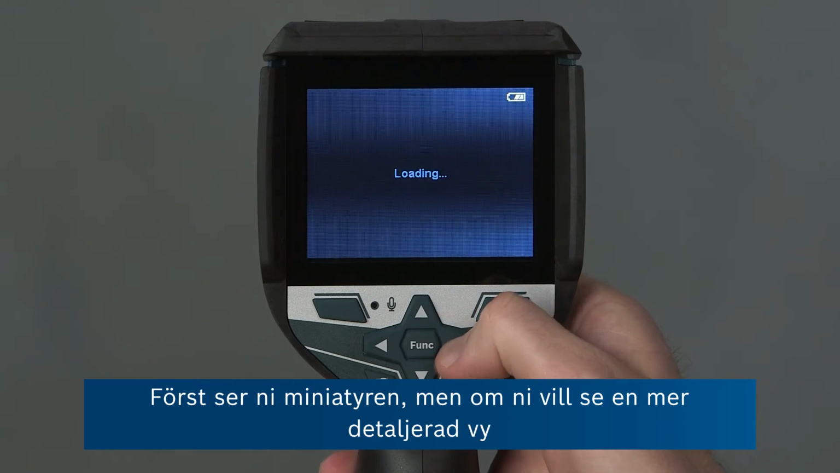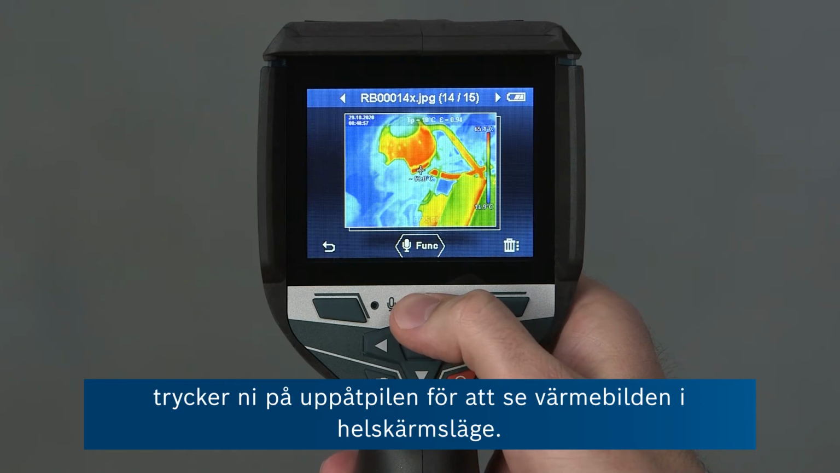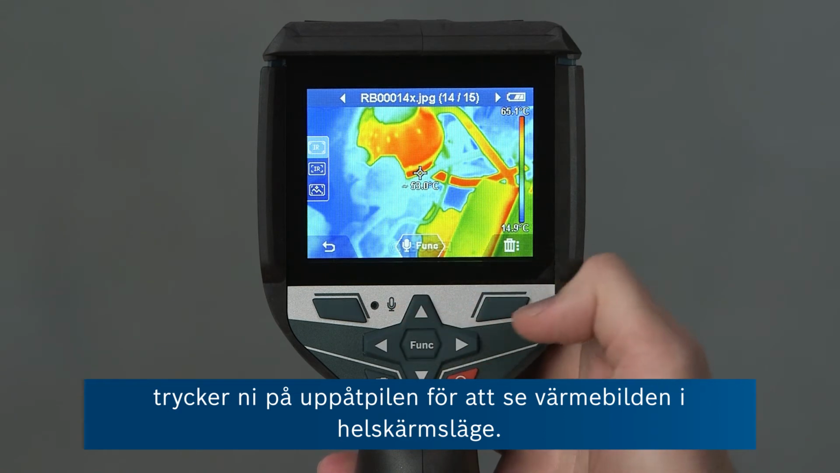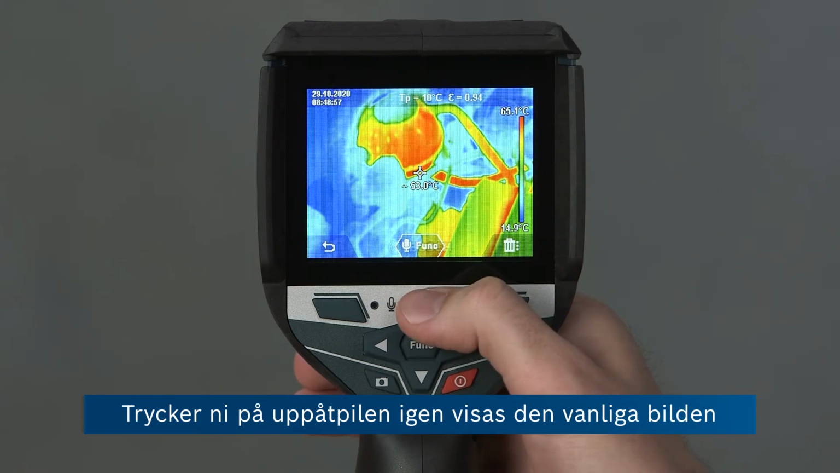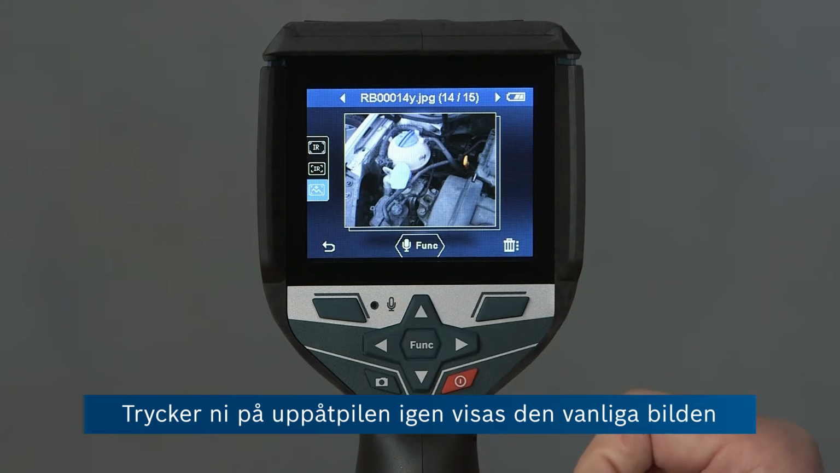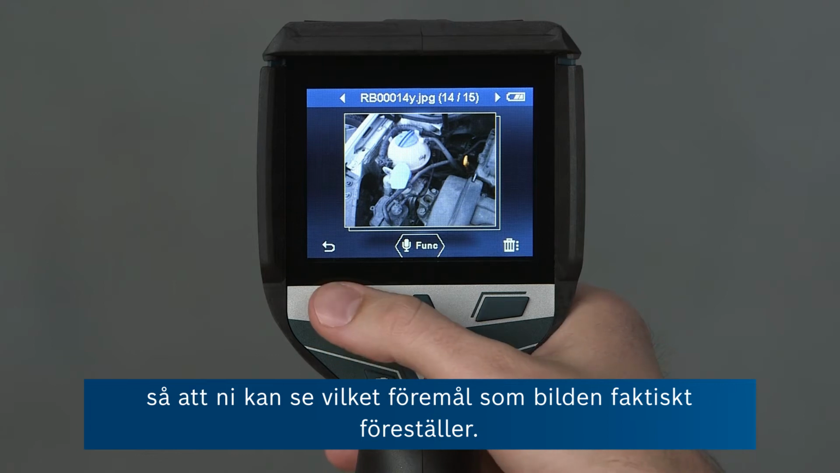And if you want to see an image in more detail, first of all, you see the thumbnail. Pressing the up button brings you to the full screen view, where you can see the full screen thermal image. And pressing up again gives you the corresponding visual photograph so that you can see which object you've actually recorded.